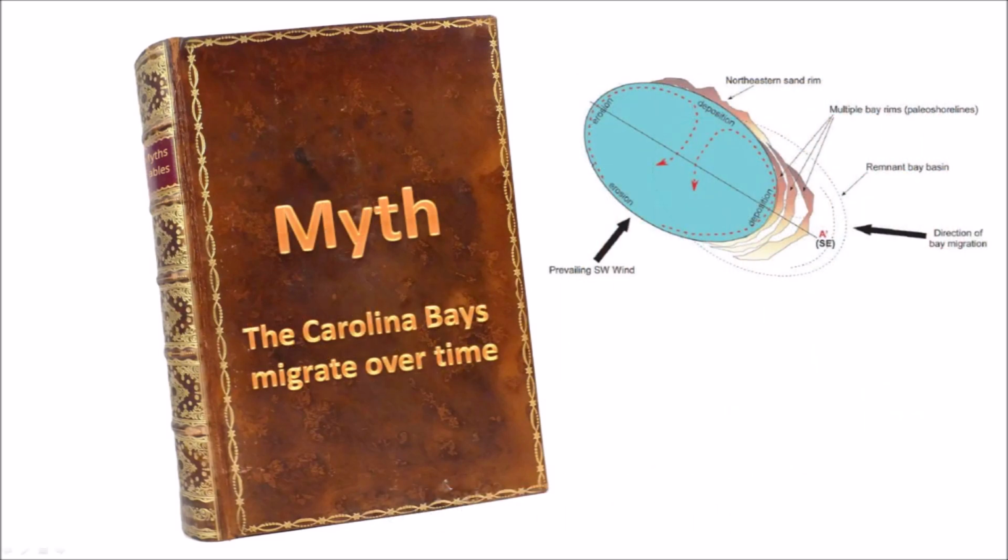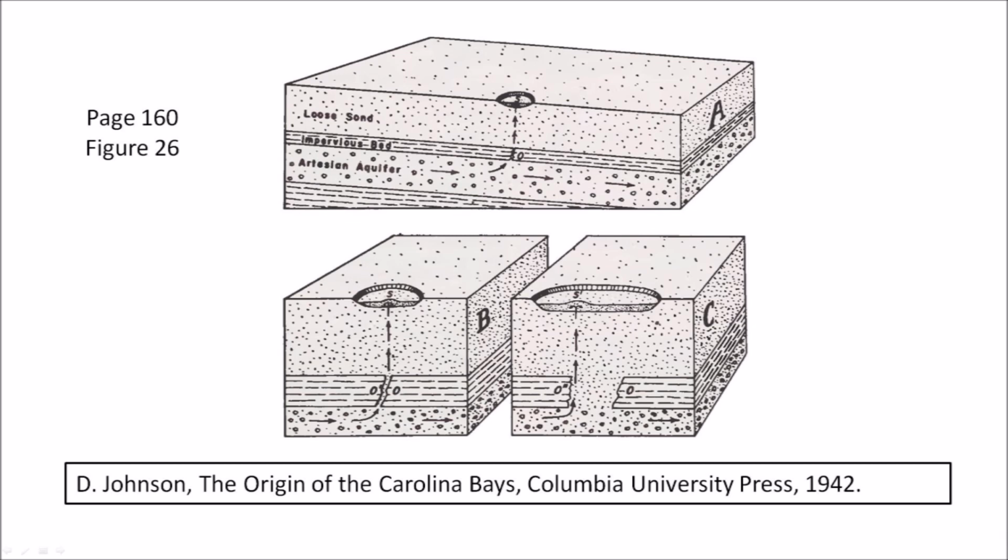The Carolina Bays migrate over time. The idea that the Carolina Bays migrate is not new. A book by Professor Douglas Johnson, published in 1942, proposes that Carolina Bays were created by artesian springs and that the upcurrent enlargement of the opening caused migration of the artesian spring and transformed circular basins into oval basins.